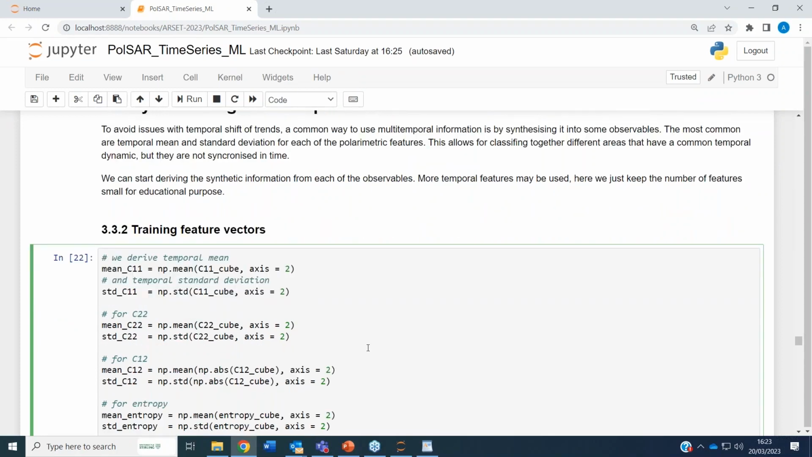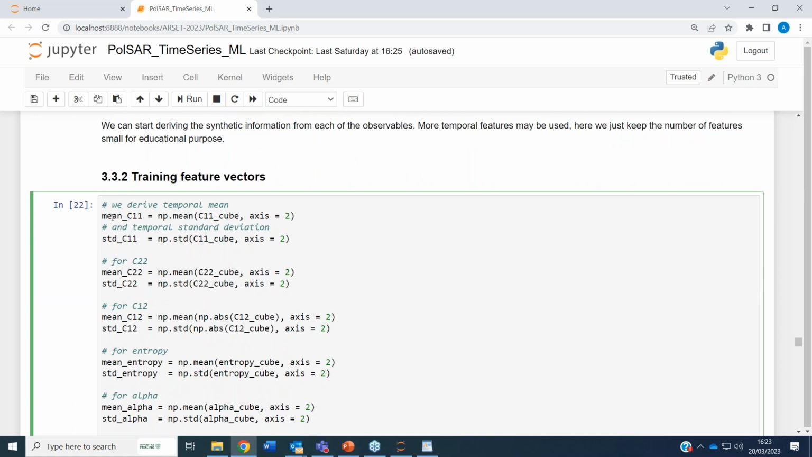But it's a start. So again, we consider the mean of an observable, say C11, by calculating the mean over the cube. And it's important to tell Python on which axis we are doing the mean. Axis 2 means that we are doing the mean over the third axis of the cube. Remember, the cube had the first 2 axes as the dimensions. The third axis was time.